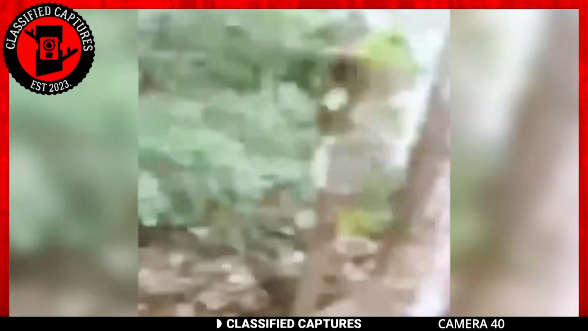What creature is this? What secrets lie hidden within these woods? Why is it trying to stop the filming? Why isn't it trying to hurt them? So many questions. I don't want to believe this is a hoax. I want to believe there's a cool cryptid out there who isn't interested in hurting or running from us.